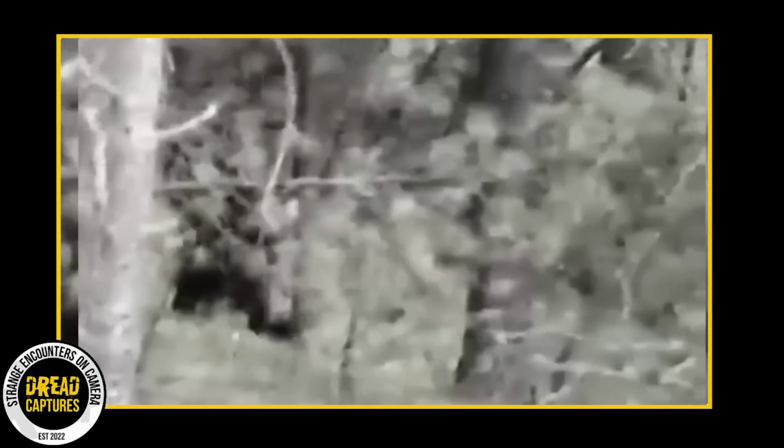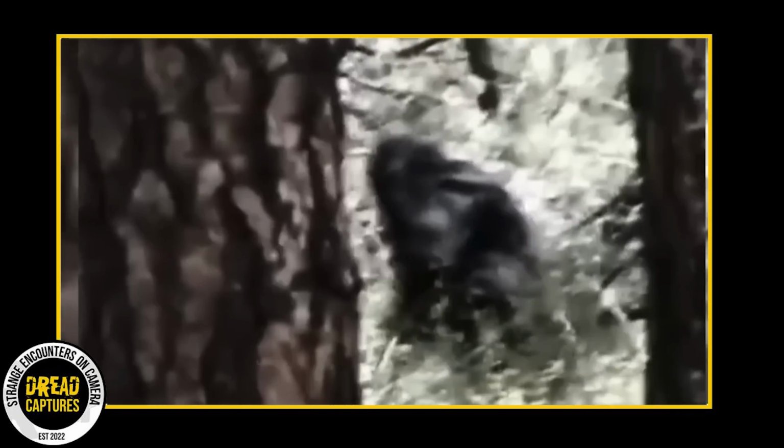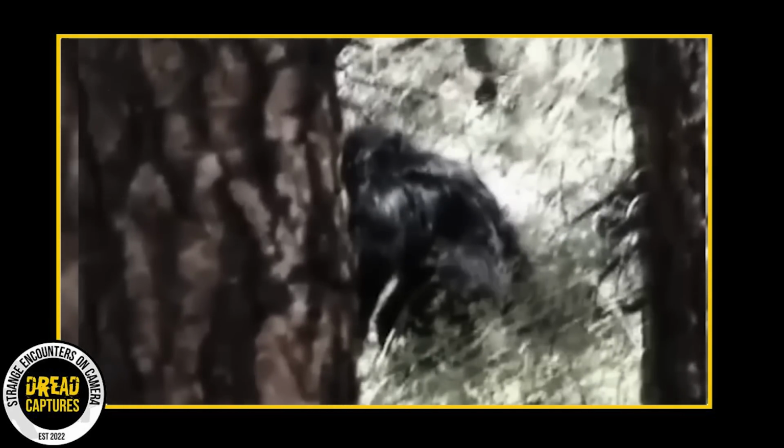Now, you might think, could it be a local animal? Possibly an ape? Here's the catch. There are no apes in this area. So, as I see it, it leaves us with two options. This is either a genuine sighting or an intricate prank. Personally, I'm hoping for the former, but what's your take?